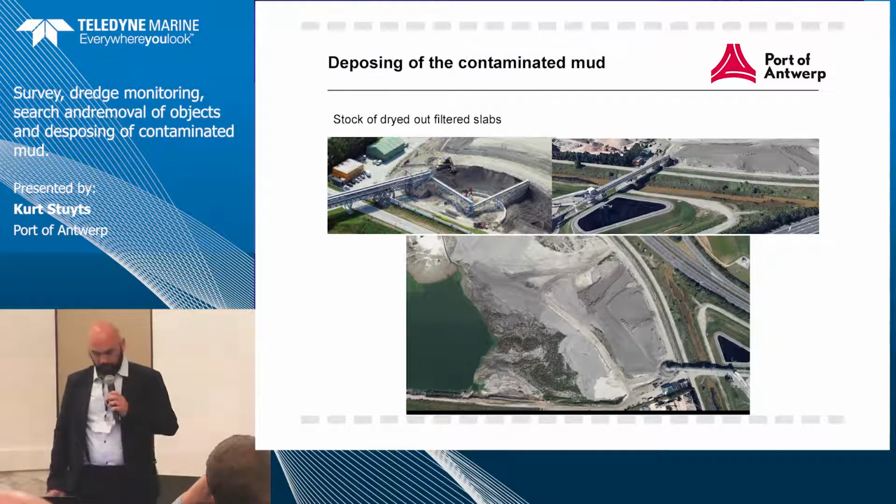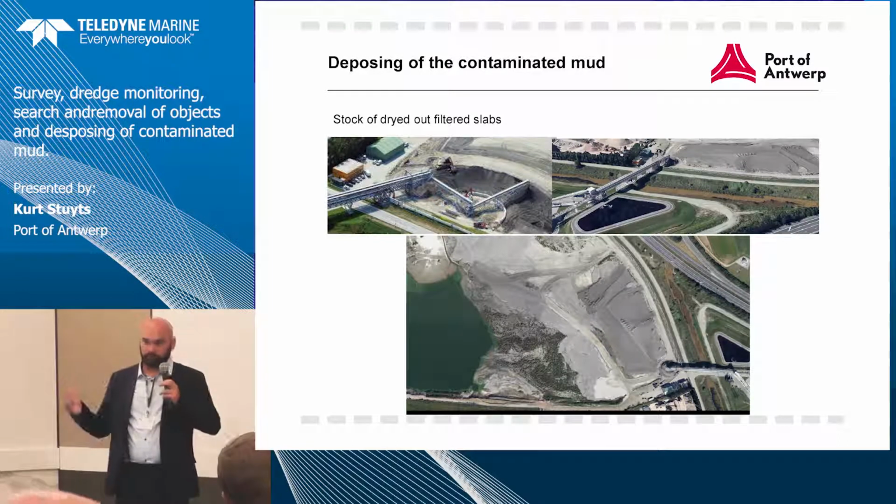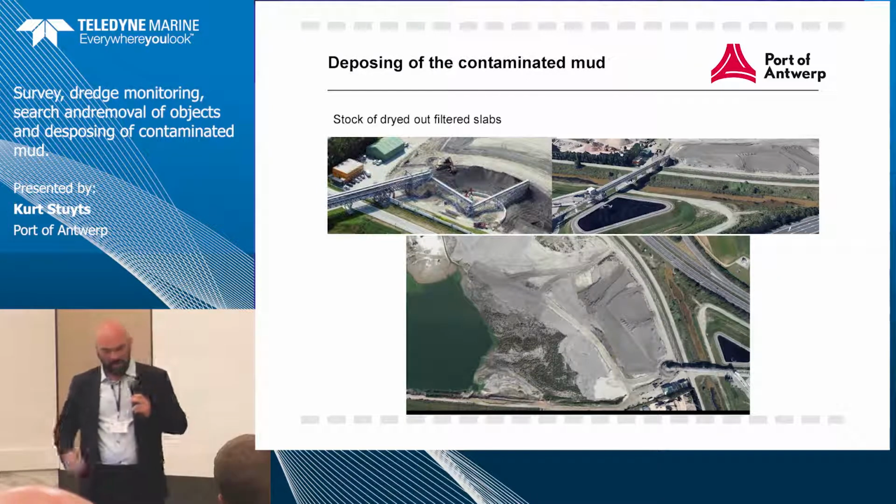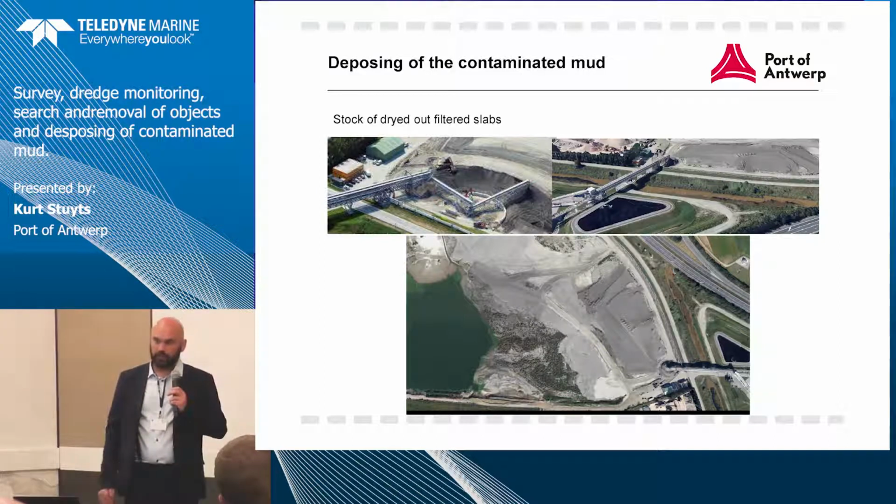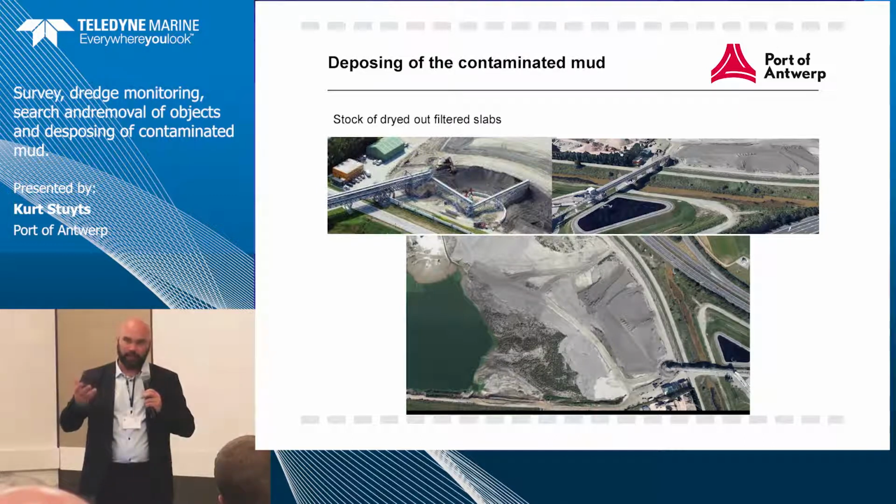Of course, when we have the dried out mud, we call it dried biscuits of silt. They fall onto conveyor belts and they get exported to a land dump. To start up the land dump, first they have to have more than 6 meters of uncontaminated biscuits. Then they put on a layer of geotextile. Then again 6 meters of uncontaminated, and then they could start with contaminated mud.